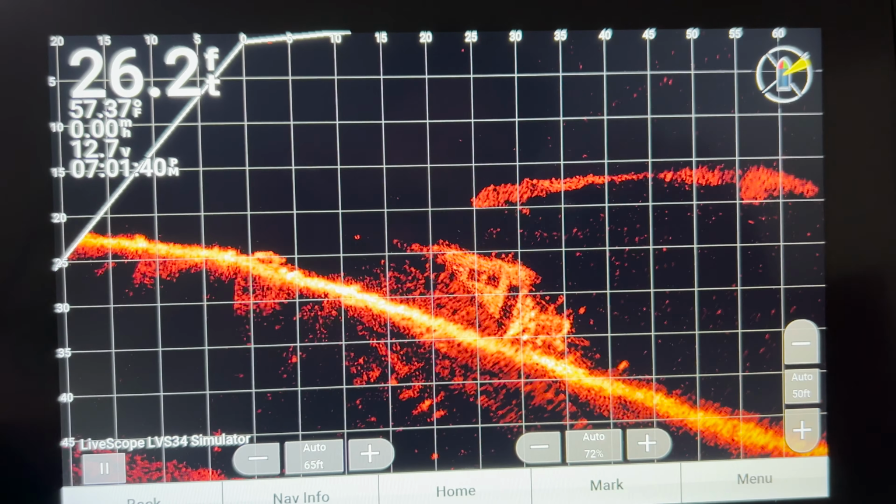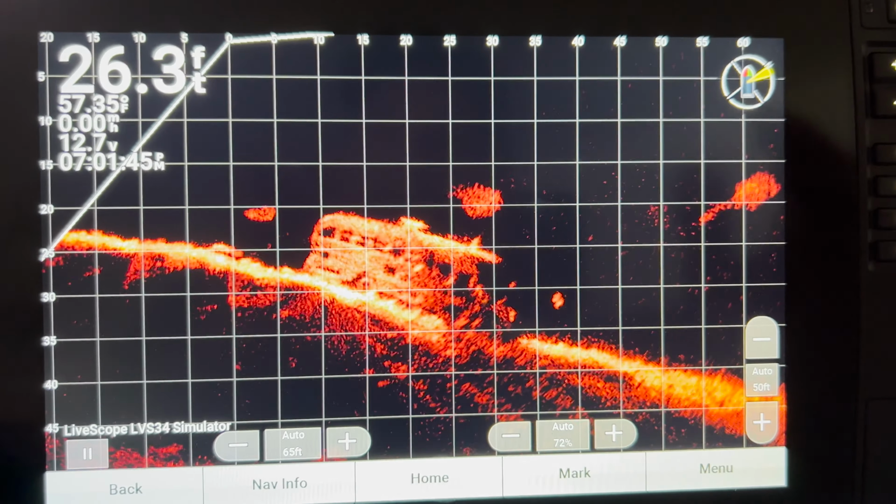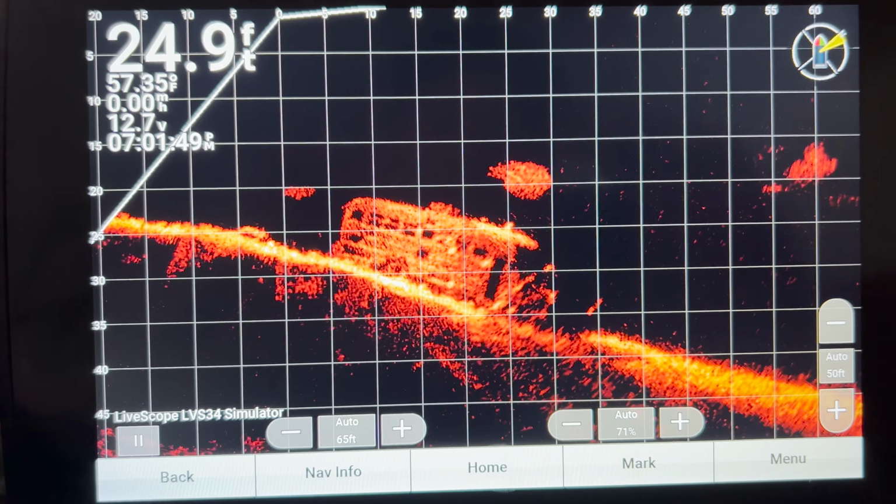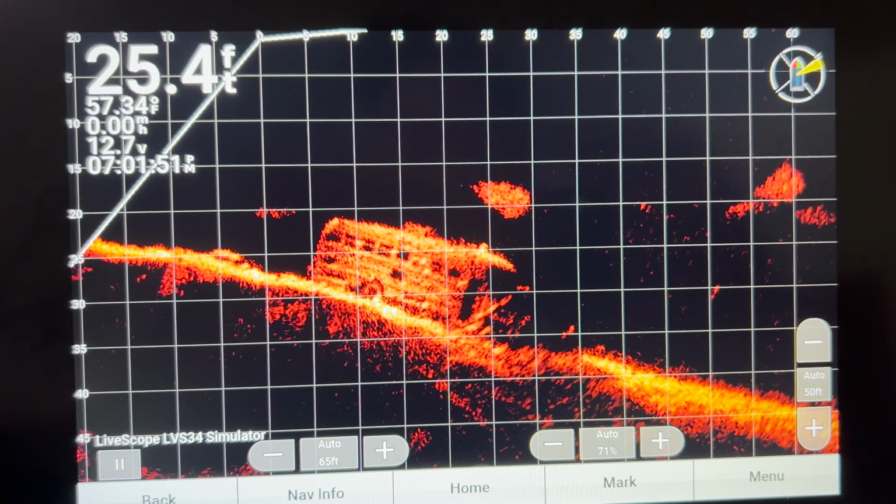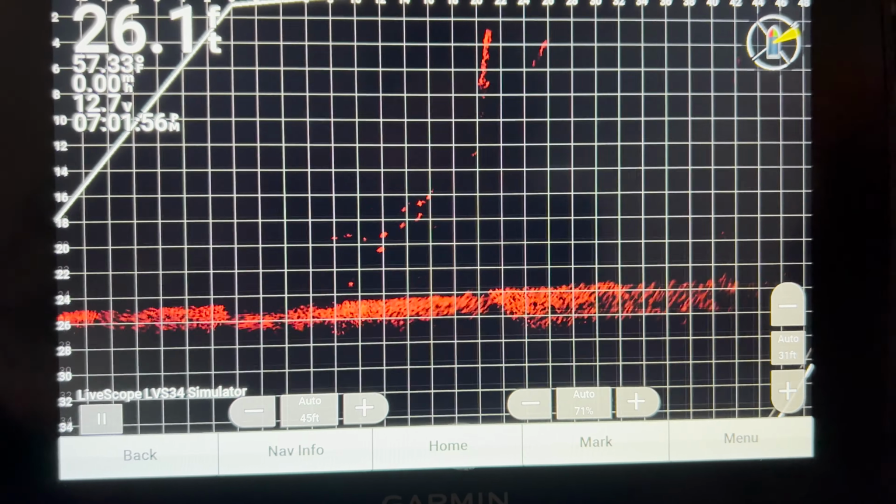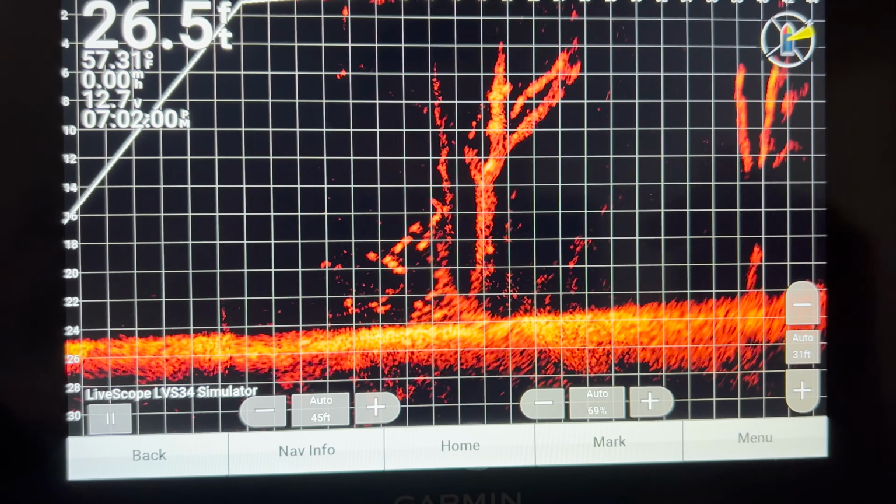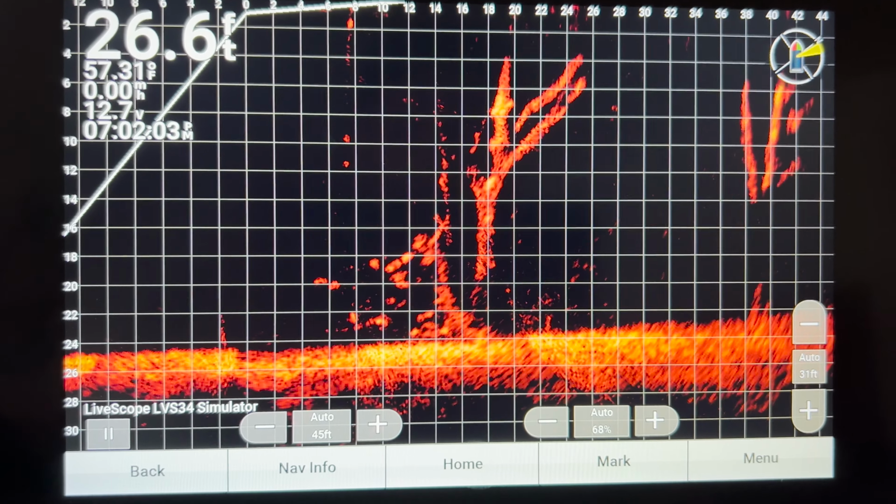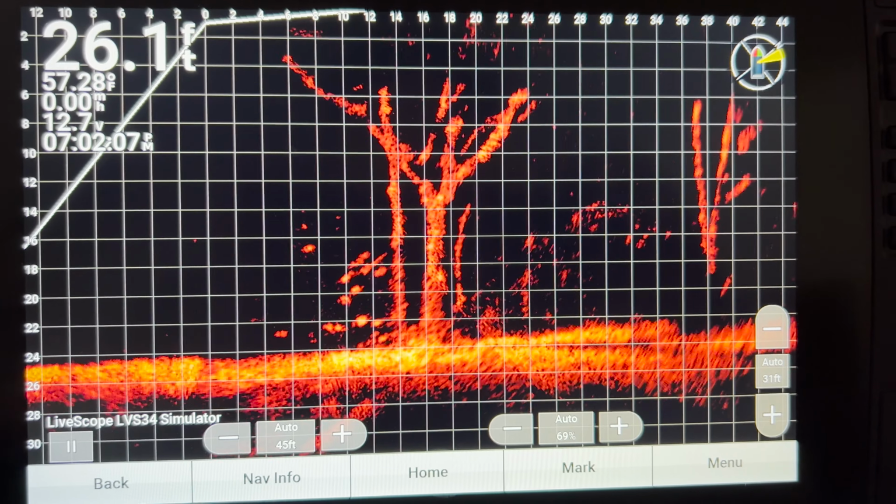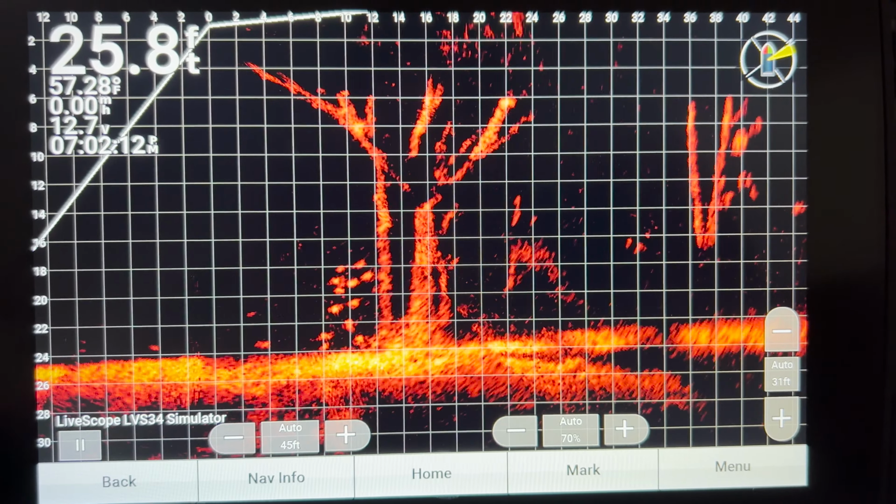If you don't have live scope, then you're probably going to need to stop at the clear view and use a combination of that side view and clear view, or down view, downscan, whatever it's called on your unit, and just work from those, which is totally feasible. People have done that for decades, and just recently we've started incorporating live scope as well. And so that's just some of the functions that you're going to use, going from the map itself all the way down to using the live scope or forward-facing sonar, depending on what brand you have.